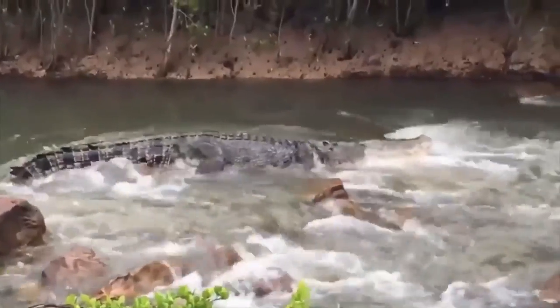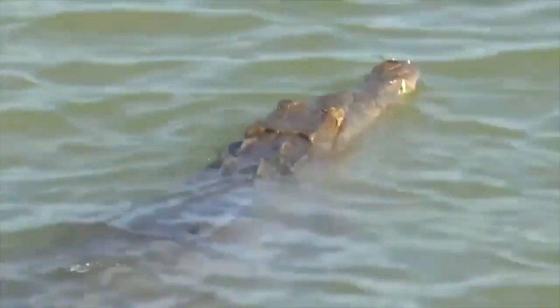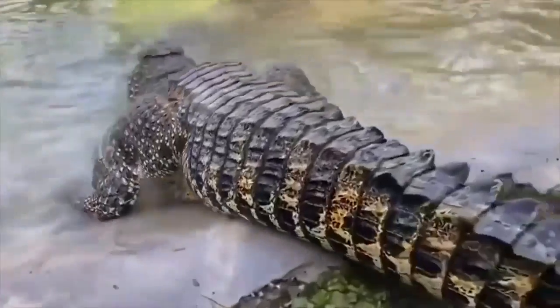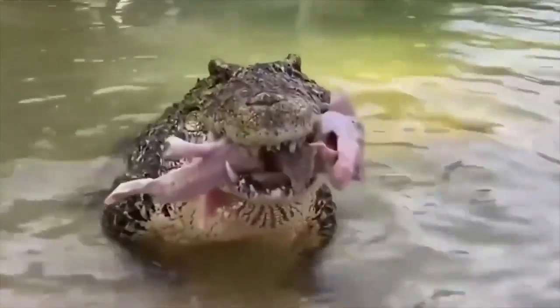But there's something mysterious about this creature, something that draws us in and leaves us in awe. Perhaps it's the way it moves so gracefully through the water, or the way it can disappear in an instant, leaving no trace behind. Whatever it is, one thing is for sure. If you ever find yourself face to face with an American crocodile, you'll be in for one heck of a ride.